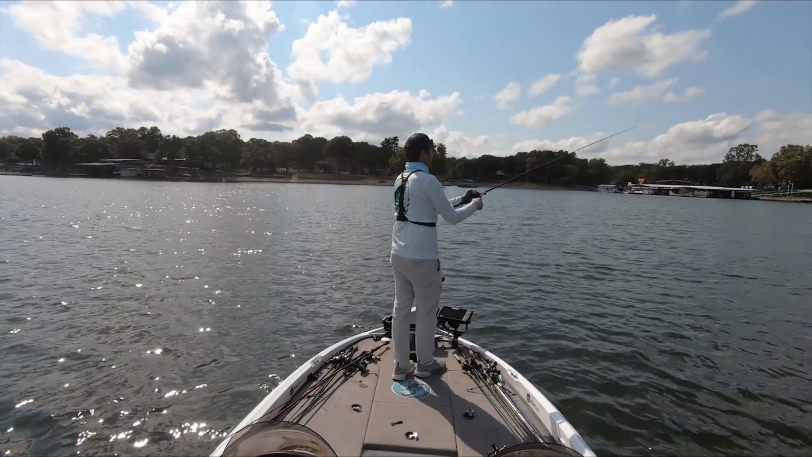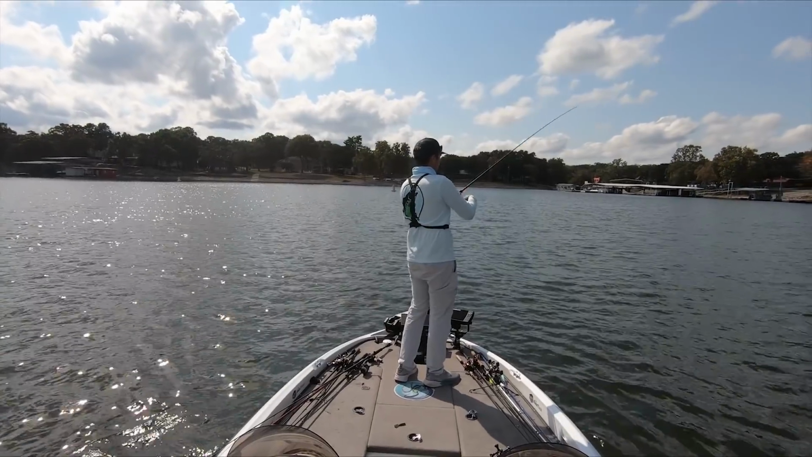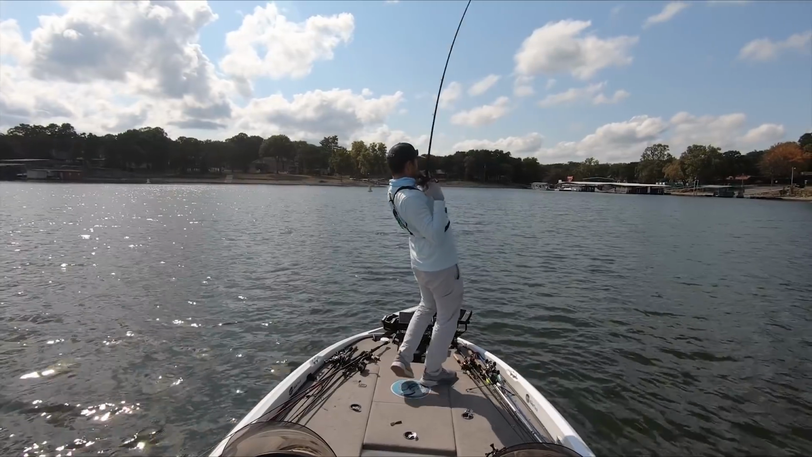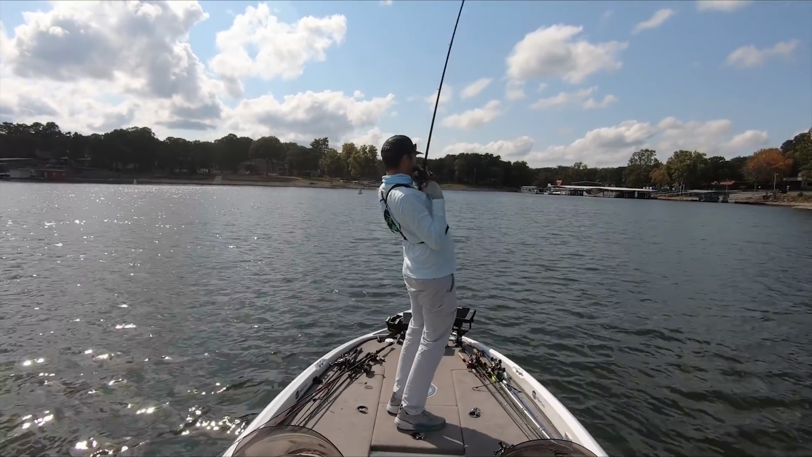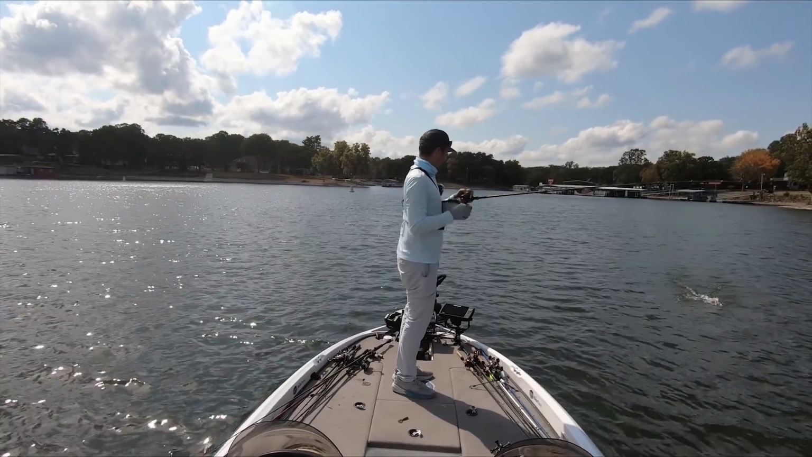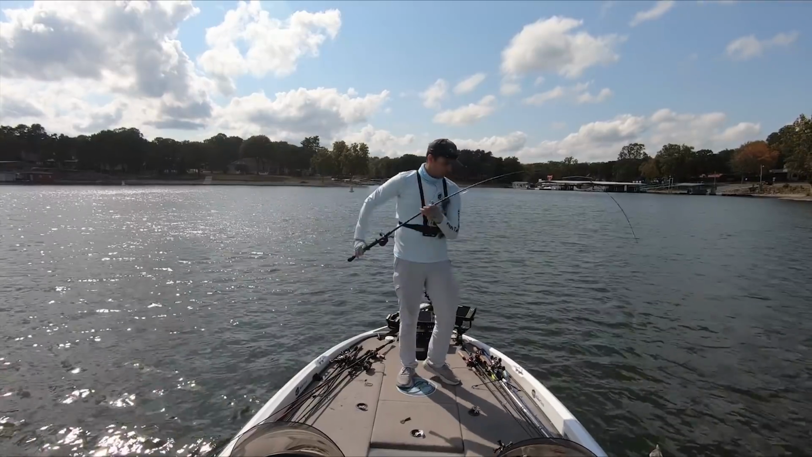Oh man, they're going crazy over there. Get my swim bait. Got him. There we go. I saw these fish all schooled up, busting, so I thought I could maybe throw a swim bait on them and get one of these fish to bite. And it worked out. First cast with the swim bait.